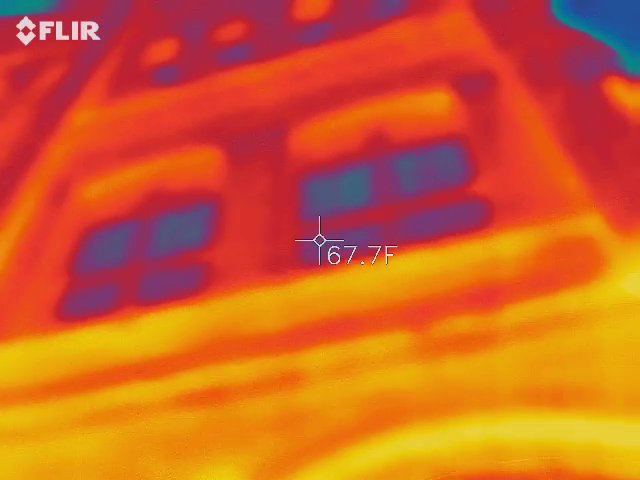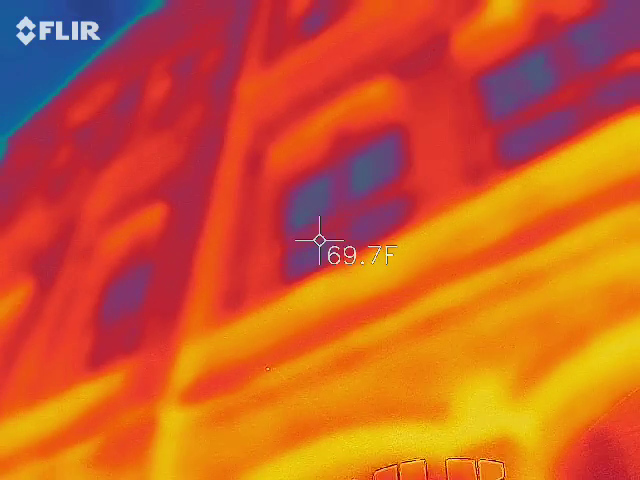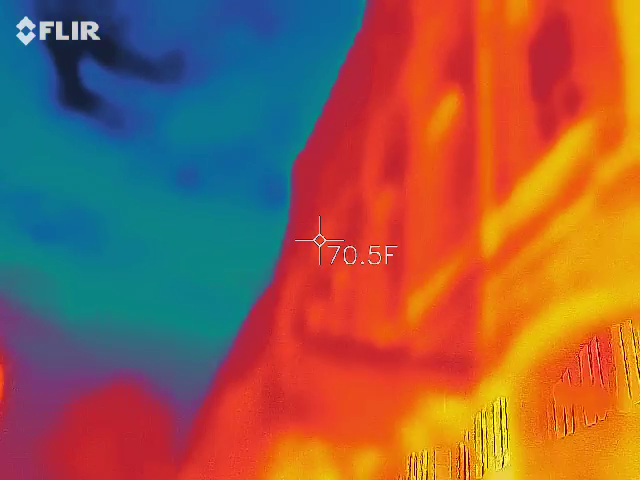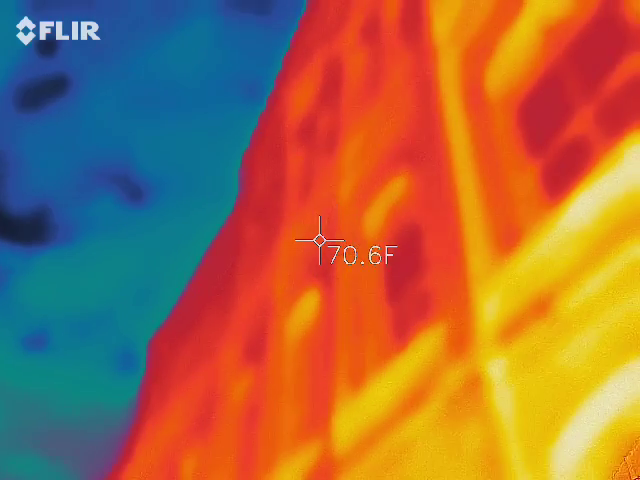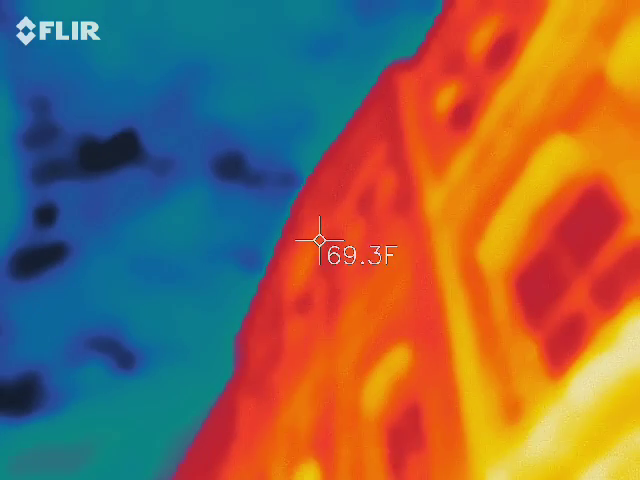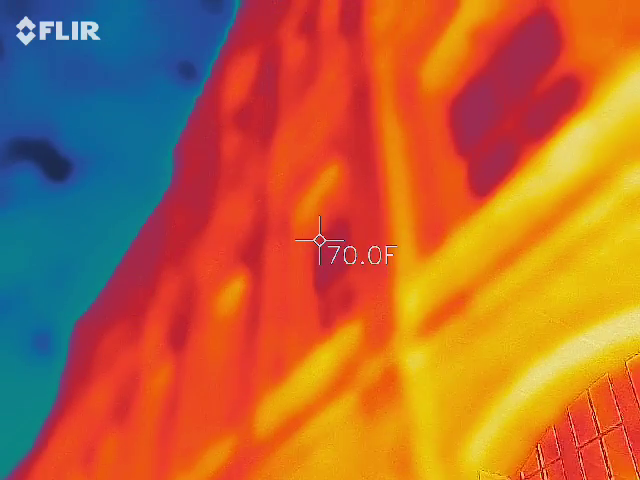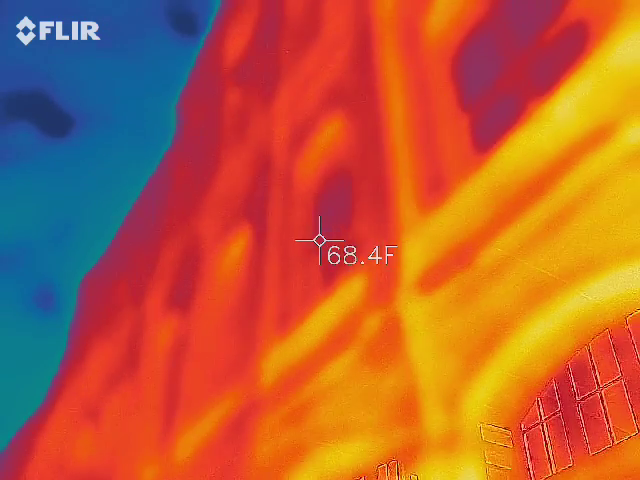Let's get your laser gun. I want you to shoot it. See the very top where the stone is? Straight up in the center of the building. Shoot that laser right there. What you got? Keep going. 73. Okay, go down to the first stone. 73. Really? The same temperature on both? 73, yeah. Okay.